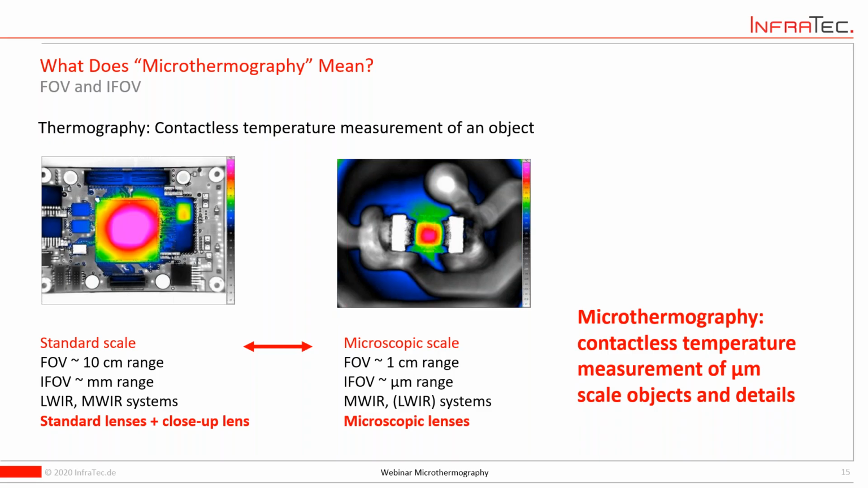and that's why microthermography means a contactless temperature measurement of microscale objects, but also microscale details. Often the object is rather large, such as a PCB board, for instance, but you want to focus on the tiny details. So when a customer starts to talk about his demands and his objects and what he wants to do, I quite commonly ask: what is the size of your details, what you really want to resolve, and how many pixels you need.